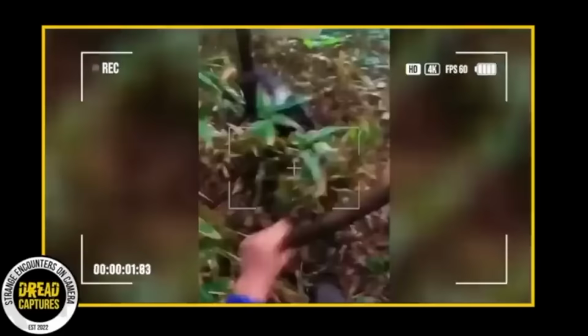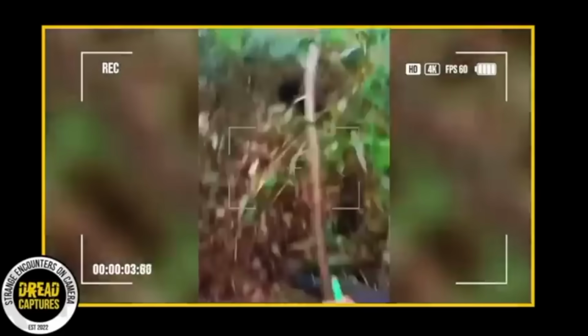Wildlife encounters, particularly with bears, can be unpredictable and extremely dangerous. Well, this video serves as a stark reminder of that. The footage shows a hiker who was unfortunately attacked by a bear cub. But thankfully, it wasn't a full-grown bear. Also, the hiker reacted appropriately by yelling and using a stick to try to scare this thing away.